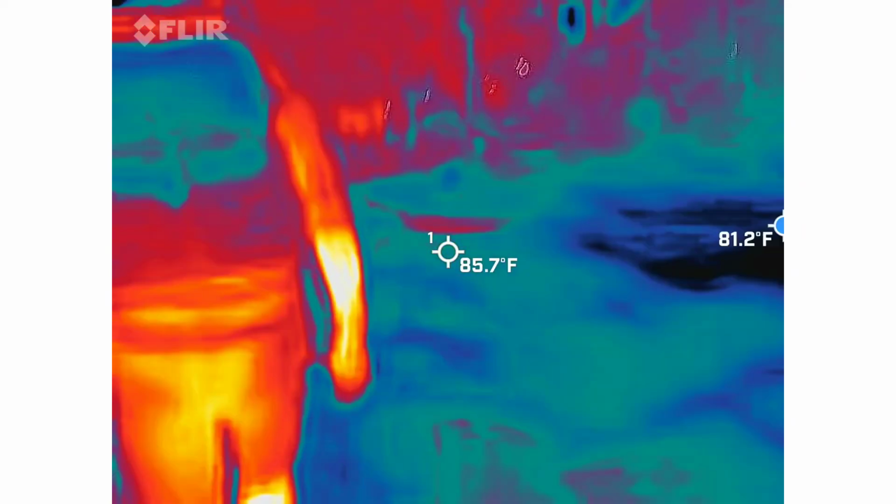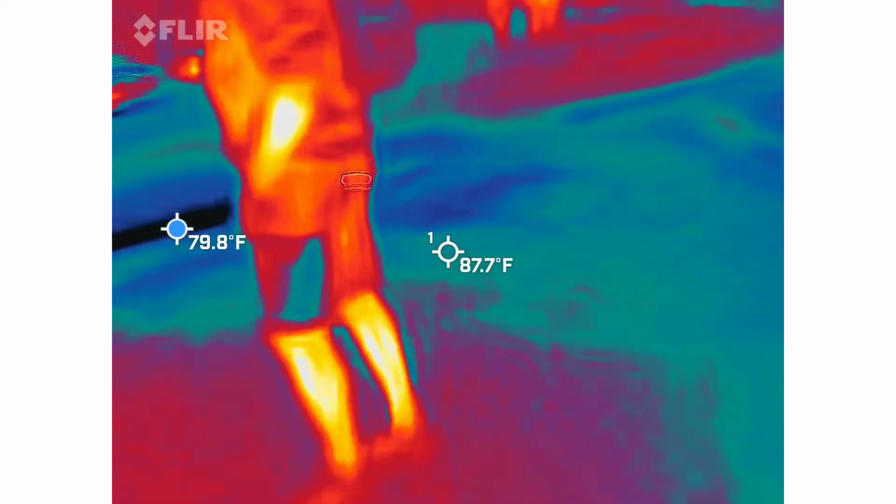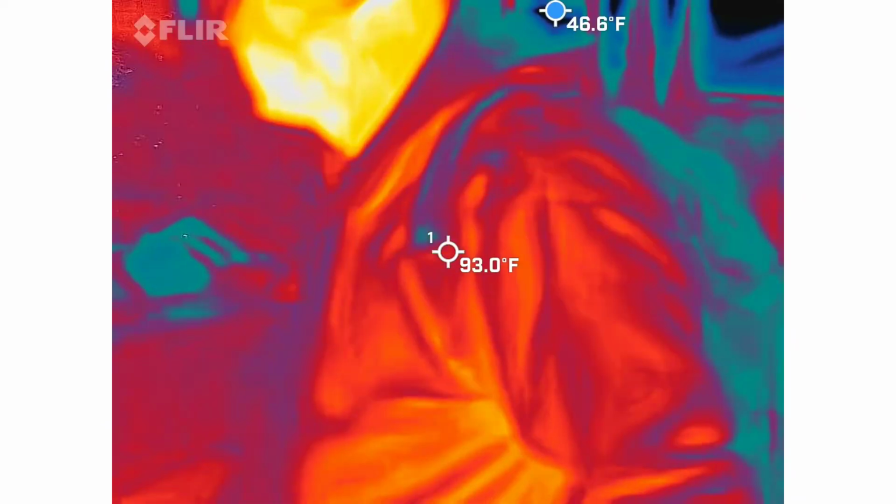Can I turn mine on yet or not? Oh, you can. Yeah, just go ahead and unmute it. I'm sorry. I'm usually really good about the cues on when to turn on and off. Okay, there you go. We got some noise.